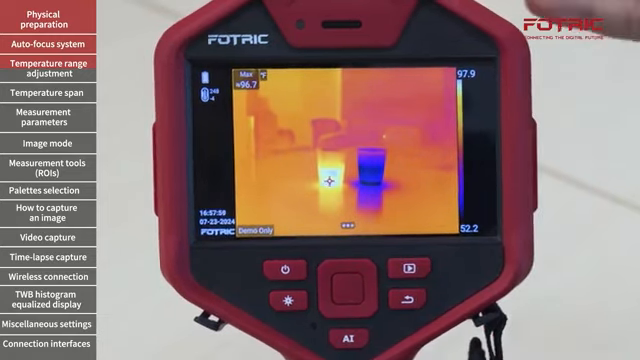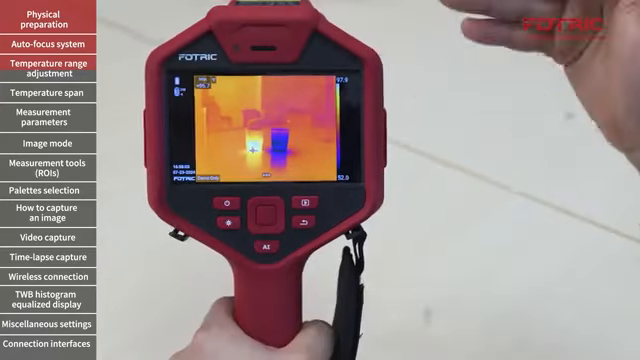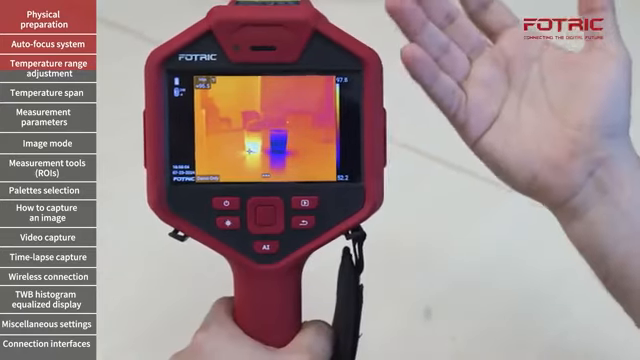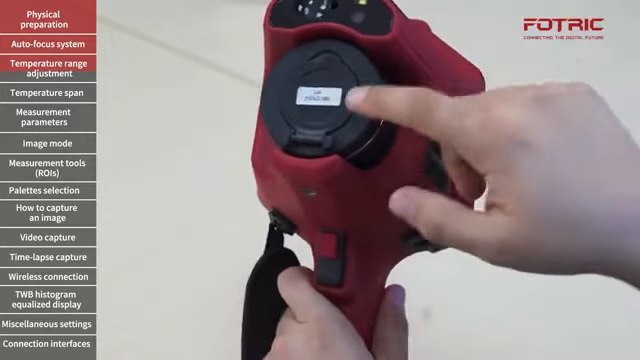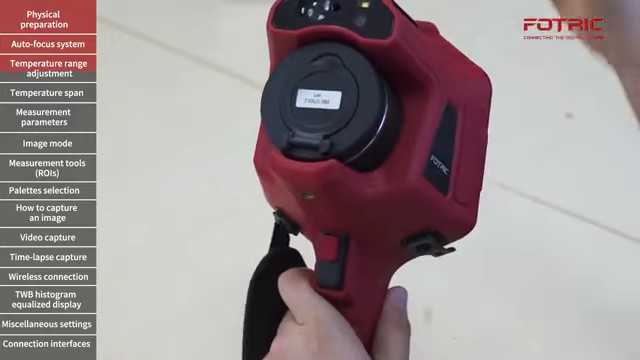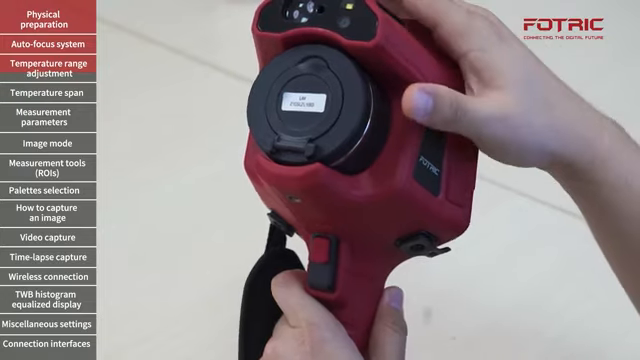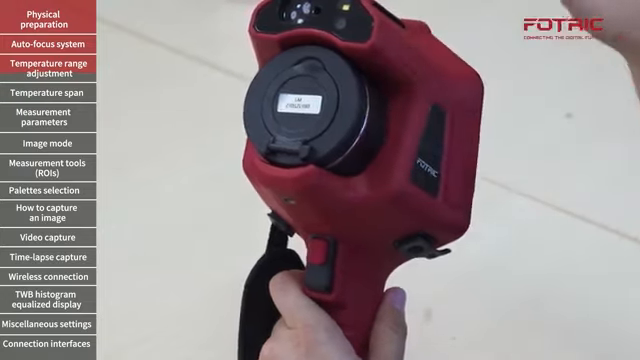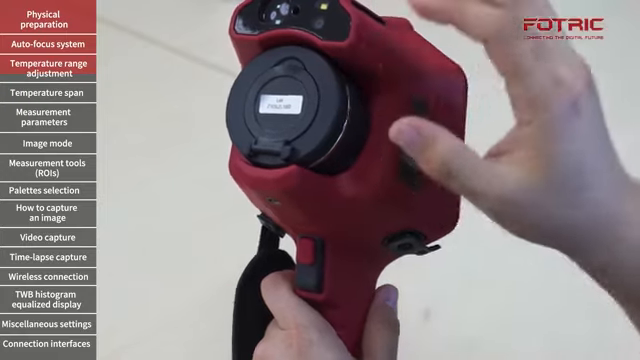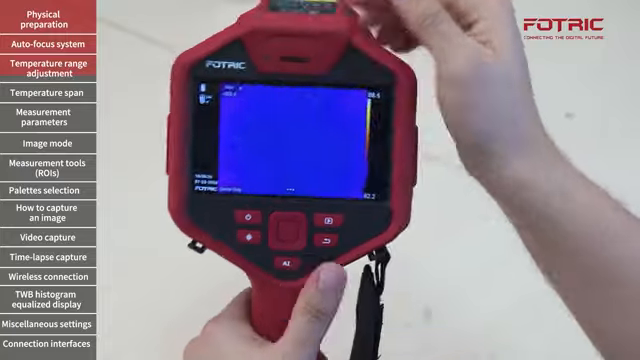Lastly, you want to ensure that the distance between the camera and the object is compatible with the type of lens that you're using. In this case, this camera is using a wide-angle lens, and the object is within 3 or 4 feet from my camera, so it's more than okay. But if my object is smaller or it is at a farther distance, I need to make sure that I have a telephoto or ultra telephoto lens for my camera.